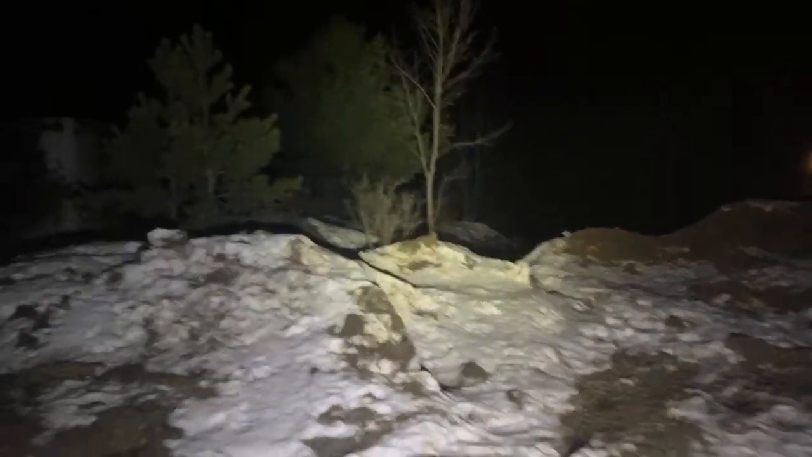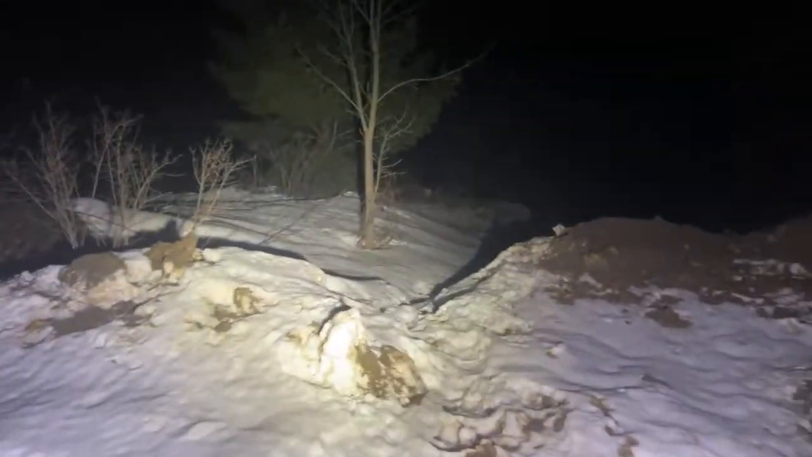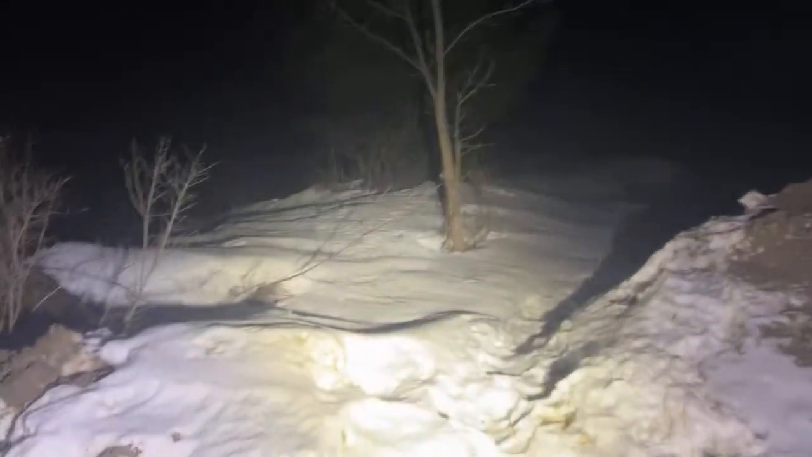Okay, we're doing an investigation down here. So if you see something, you hear something, say something. I have the thermal running. Hopefully it should be pretty clear. With checking things, it's going to be slippery and icy and muddy because temperatures went up today to 48 degrees. And the snowmageddon, they were calling it, or snowpocalypse, or whatever they were calling it, has ended. But we should be able to see tracks pretty good.